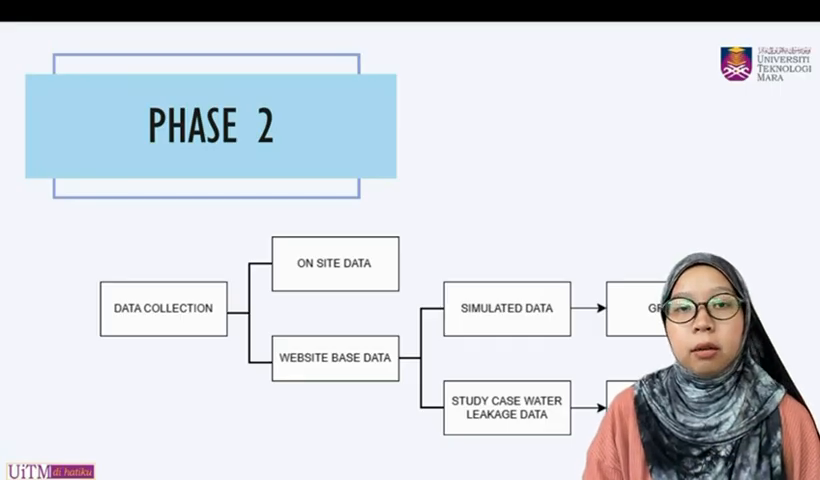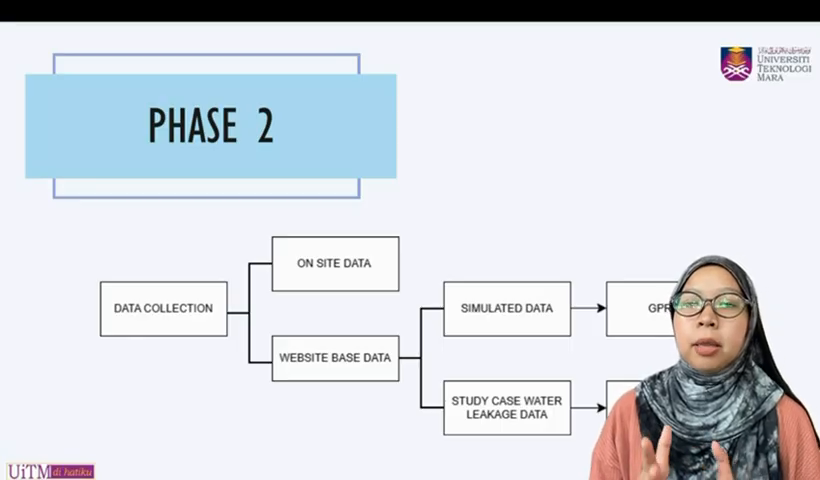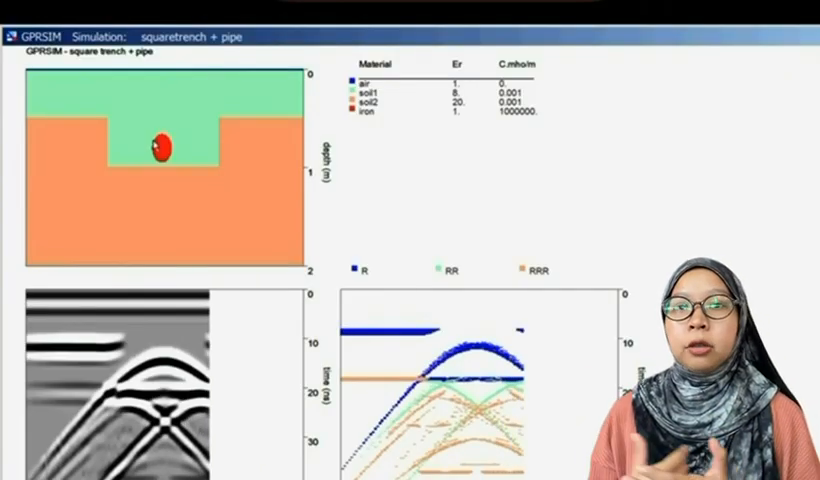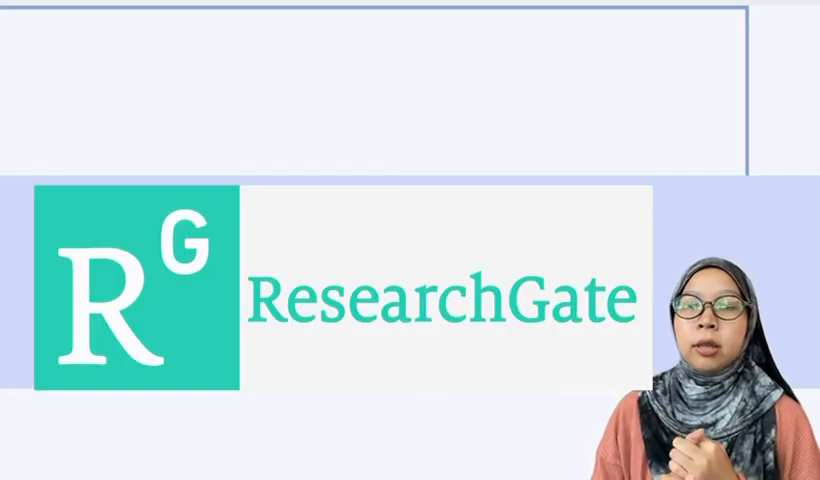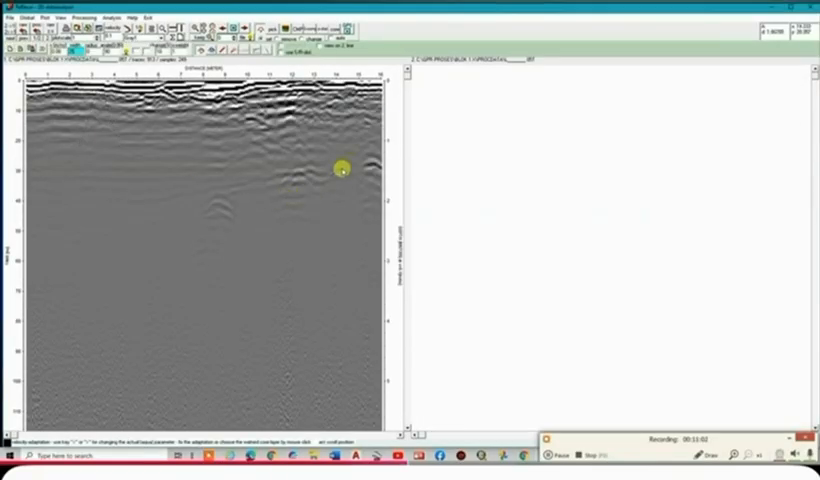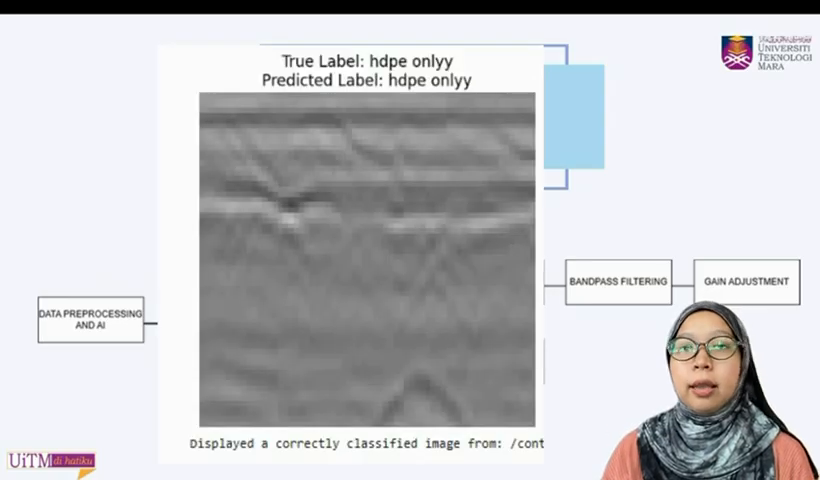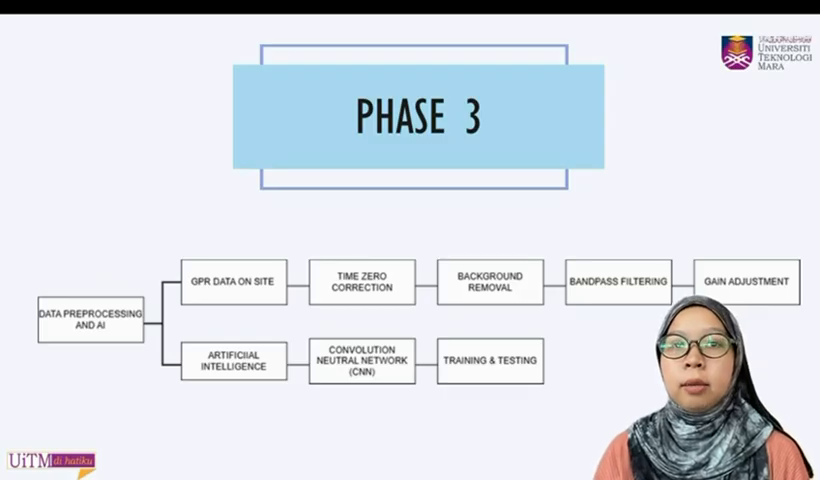At UiTM Arau, HDPE pipes were studied, while Taman Seri Wang was used to get metal pipe data. Simulated diagrams were generated using GPR sim, and additional datasets were sourced from Kaggle, GitHub, and ResearchGate to strengthen the datasets. Then the raw GPR data was cleaned through time zero correction and gain adjustment. After pre-processing, the data was fed into the CNN model for training and testing, allowing the AI to learn leakage patterns across HDPE and metal pipes.